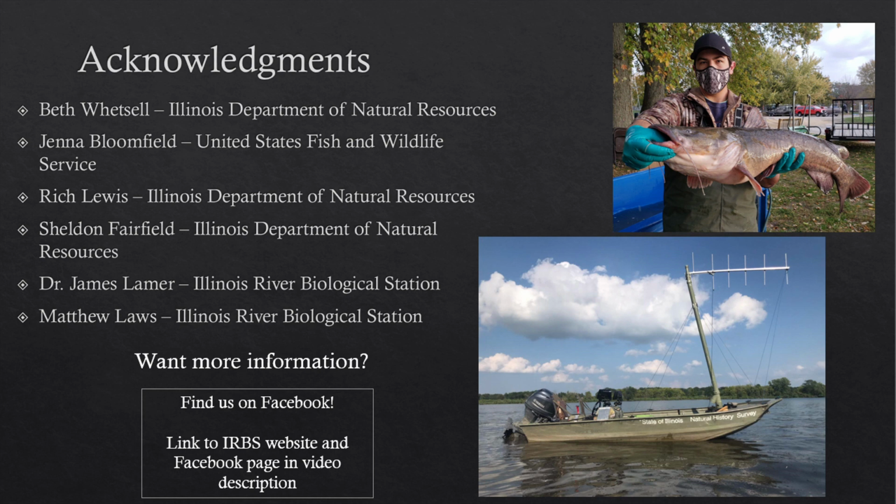drive up from Springfield, Illinois on very short notice to dive down into the dark waters and check inside these structures. I'd also like to thank Dr. James Lamer and Matthew Laws of the Illinois River Biological Station, who assisted with the logistics of organizing this event and helping coordinate things while on the water.